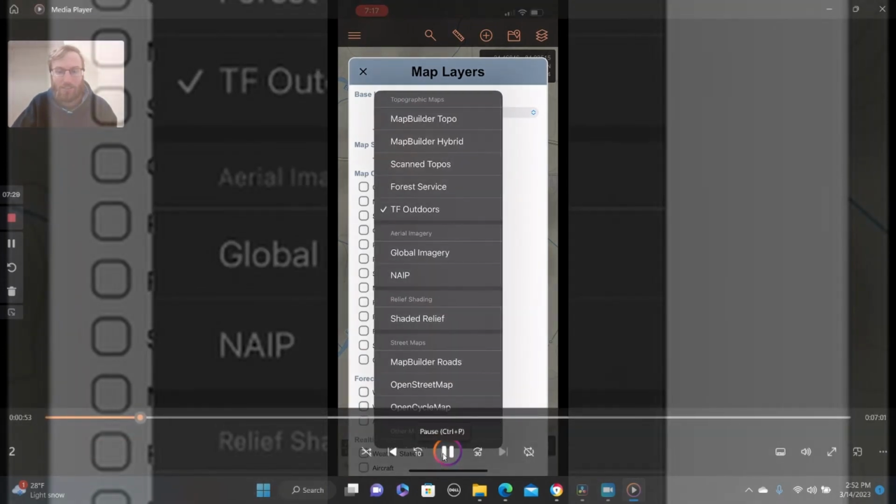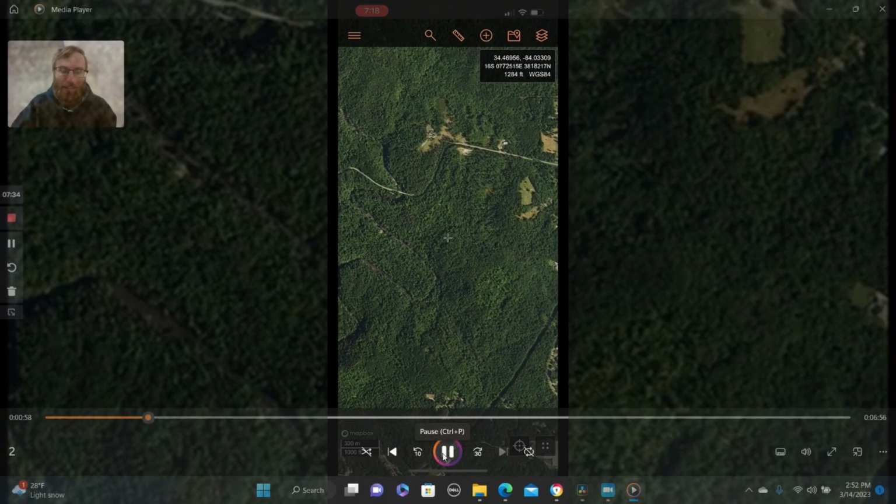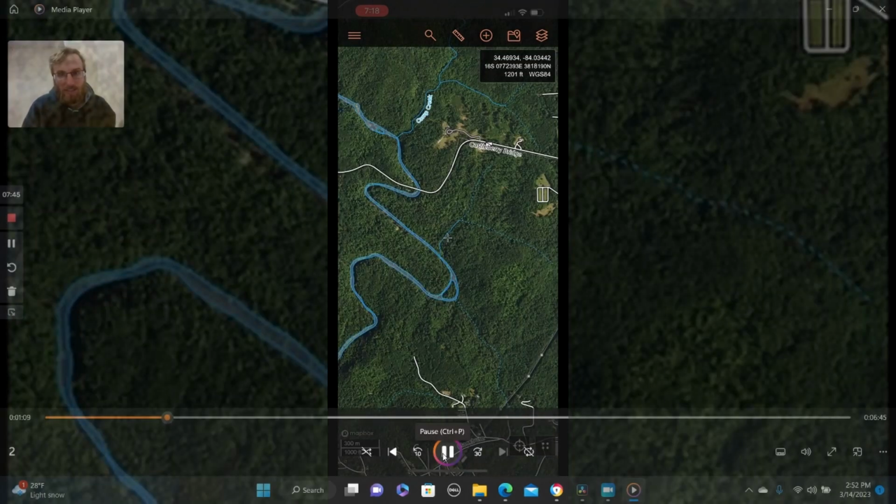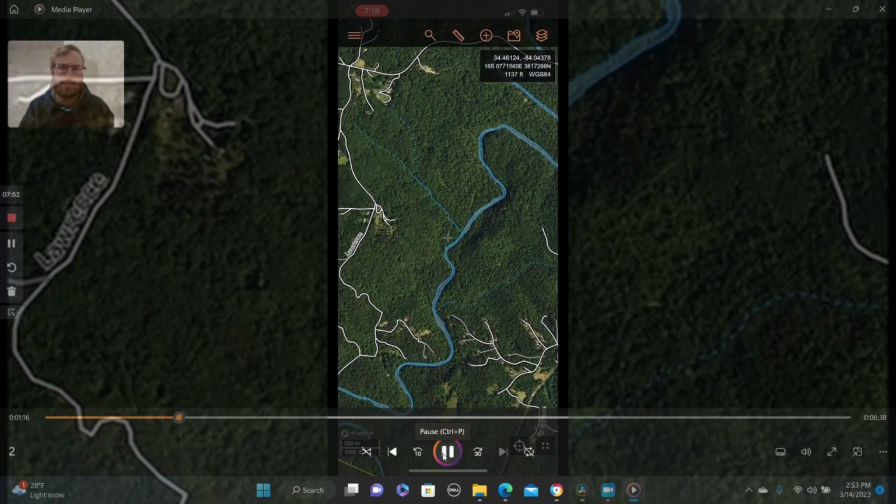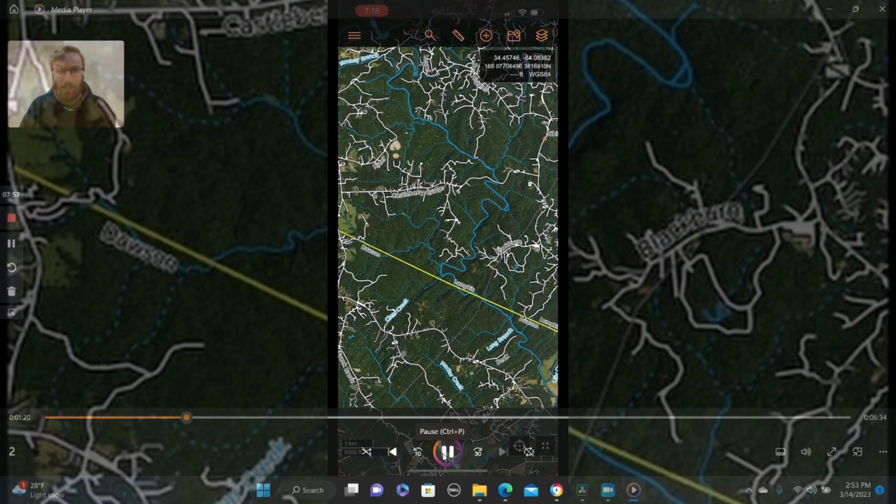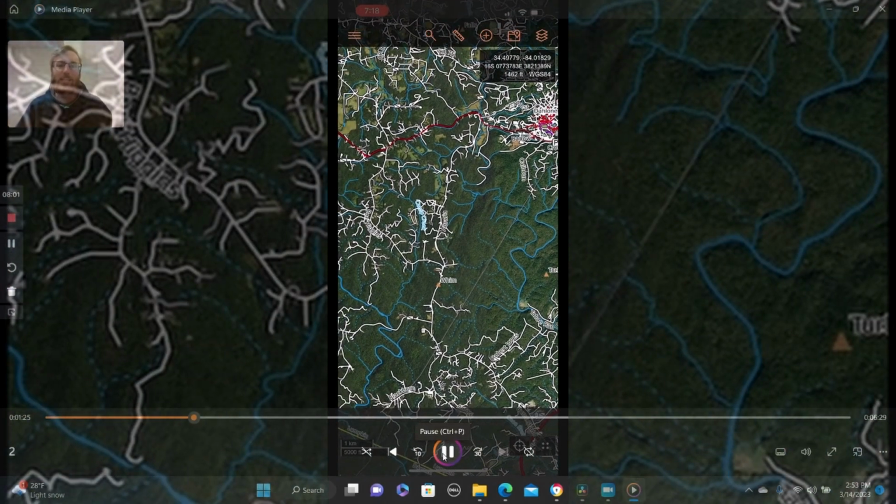And then your just general global imagery is just like your general satellite view, such as this, which in and by itself isn't useful, but when you go in and turn on the map builder overlay, it then overlays creek, river names, road names, towns, cities, all that. So then it becomes much more usable, very similar to Google Earth in its own right. Counties as well as states and everything. I find the map builder overlay you'll use a lot.